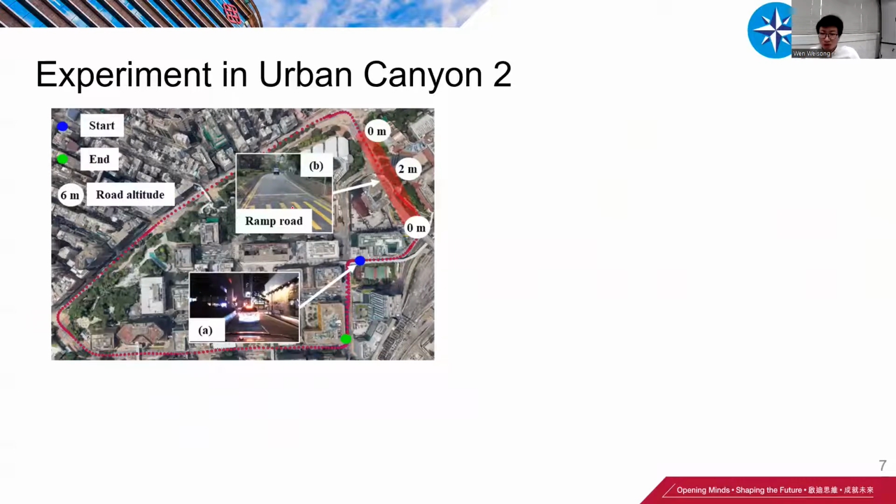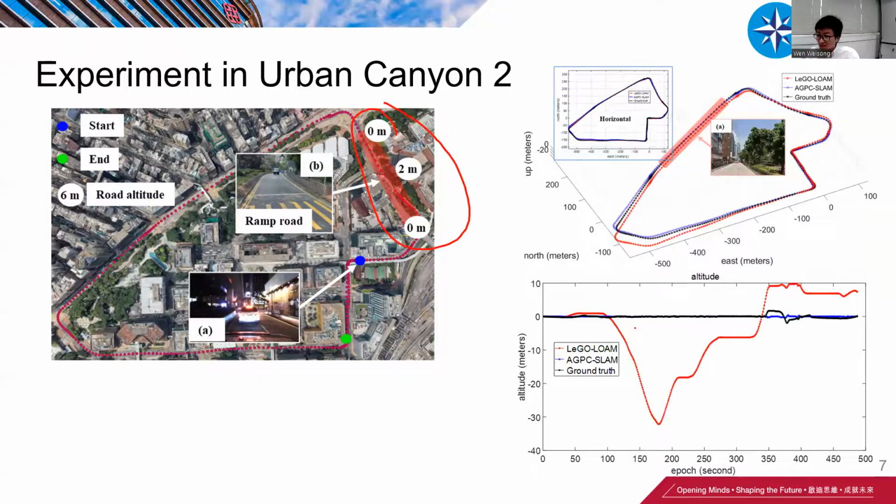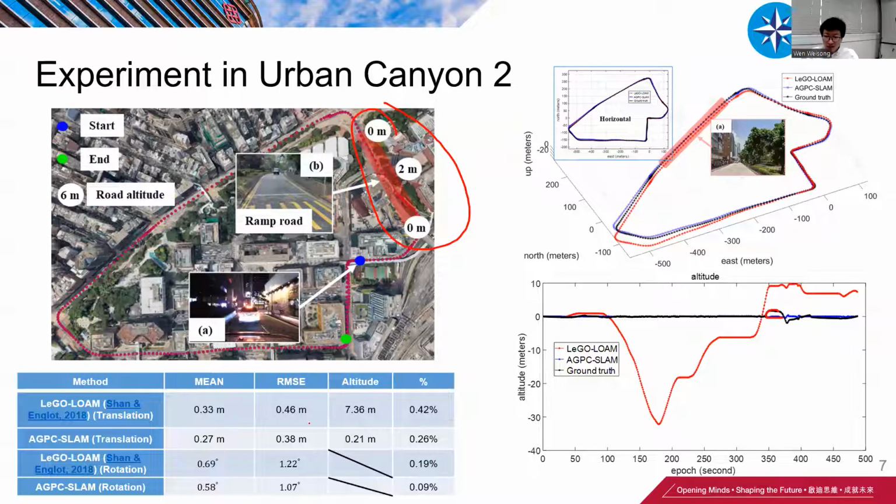The second experiment is slightly more complicated, like the ramp road over here, but our method can still significantly decrease the drift in the vertical direction. Here is the ground truth, and the blue one is the proposed method. We can decrease the overall altitude error from 7 meters to about 0.2.